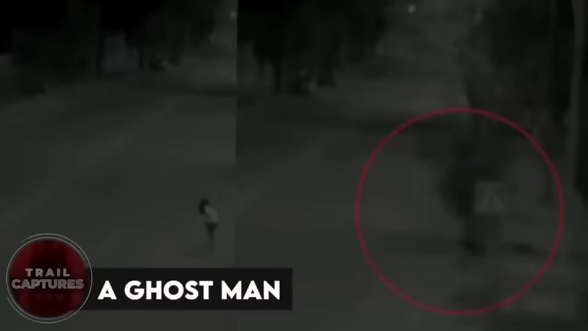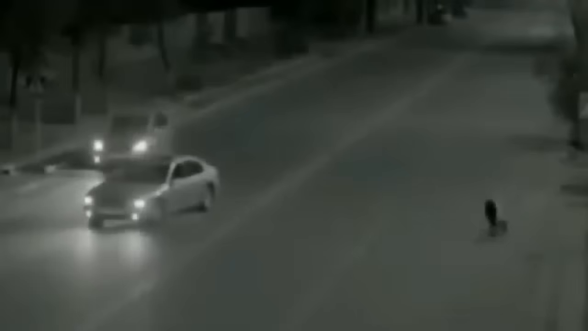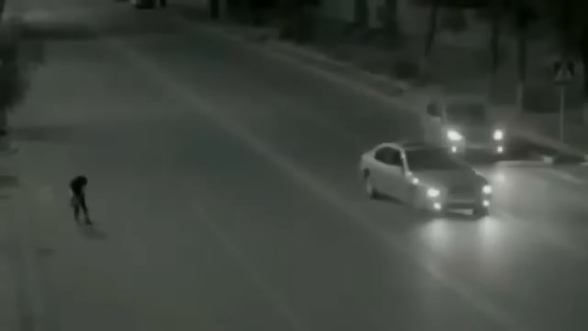A ghost man. This guy, let's call him a mystery man or a superhero, doesn't really matter what you label him because his moves are straight up mind-blowing. He zooms around at super speed, grabs that little girl and whisks her away to safety in just a few seconds. Anyone who watches that video is left dumbfounded by his sudden burst of courage. But before you can even wrap your head around what just went down, the hero already vanished into thin air, leaving everyone in awe and wondering what the heck just happened.